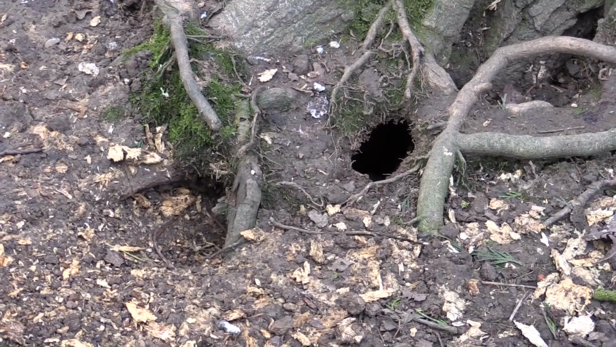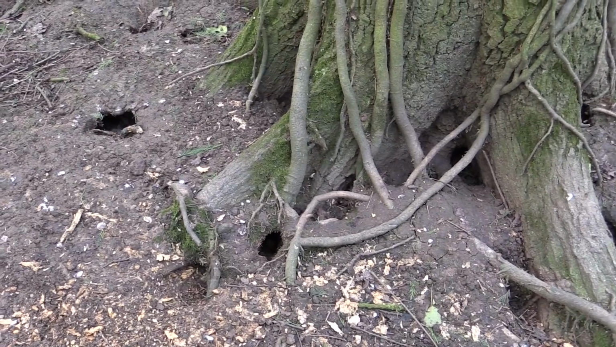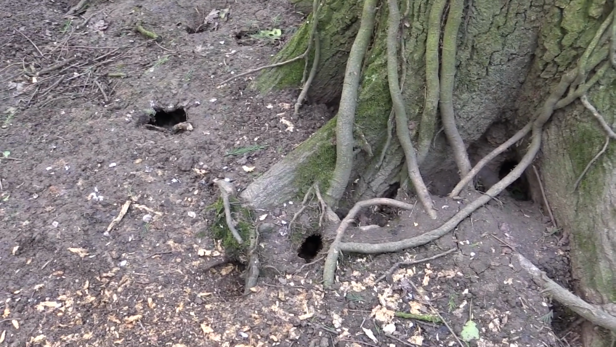Throughout the pheasant season and onwards, those feeders have provided an easy food source for rats and they have really homed in on them. Just looking around here now, the base of the tree I'm stood next to is absolutely riddled with rat holes. There are clearly lots of them here. I'm going to have a bit more of a look round, try to work out where to set up, and then we'll settle in for a night's shooting.